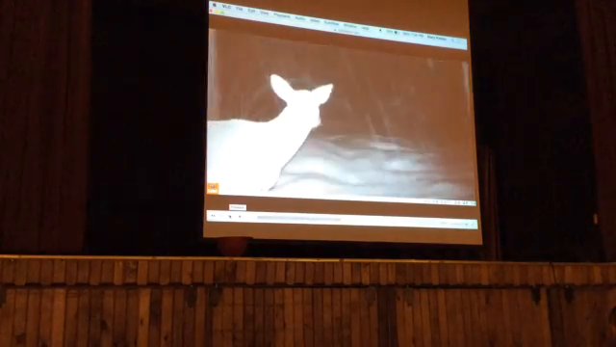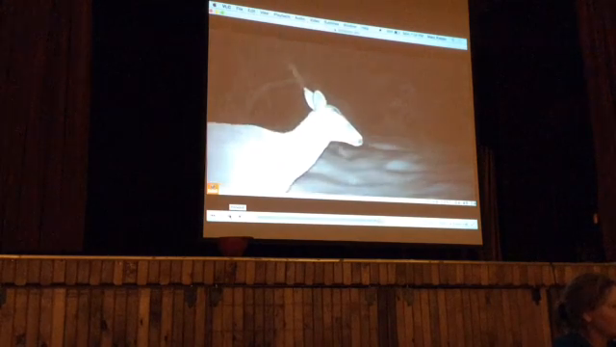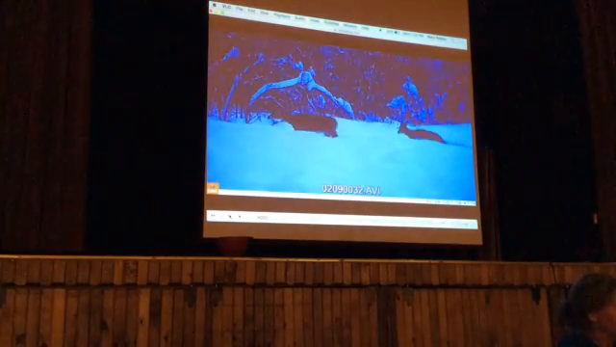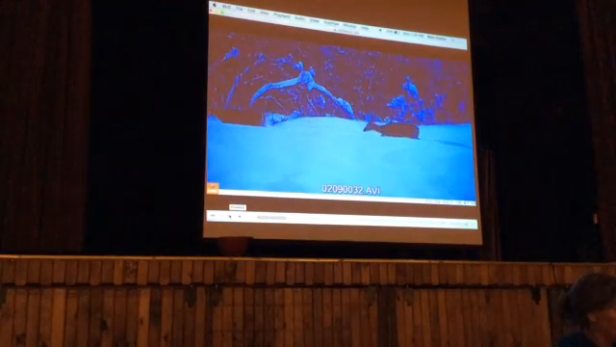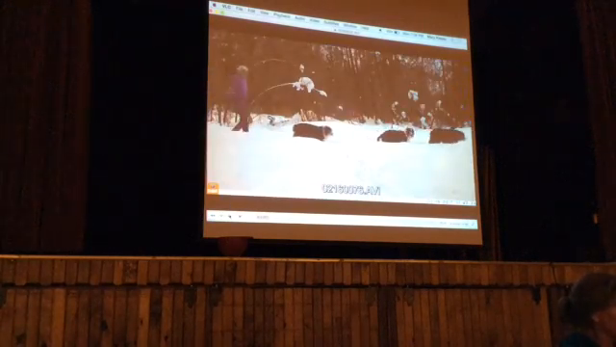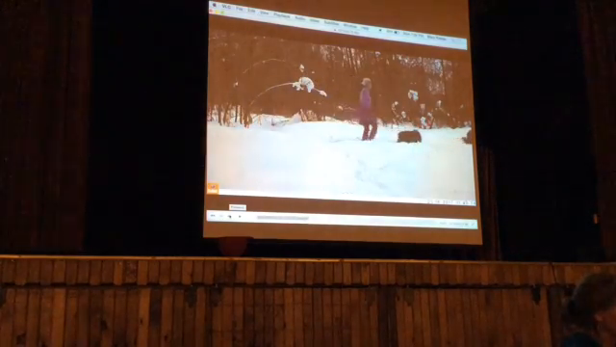I think it's the same day. I didn't look at this, but that is a buck, and that's a big muley. Does not look like a whitetail to me. So, mule deer on the other side of the property. The next day, walking through the very deep snow, pretty difficult to walk in. And then there's this. There's a lot of this.